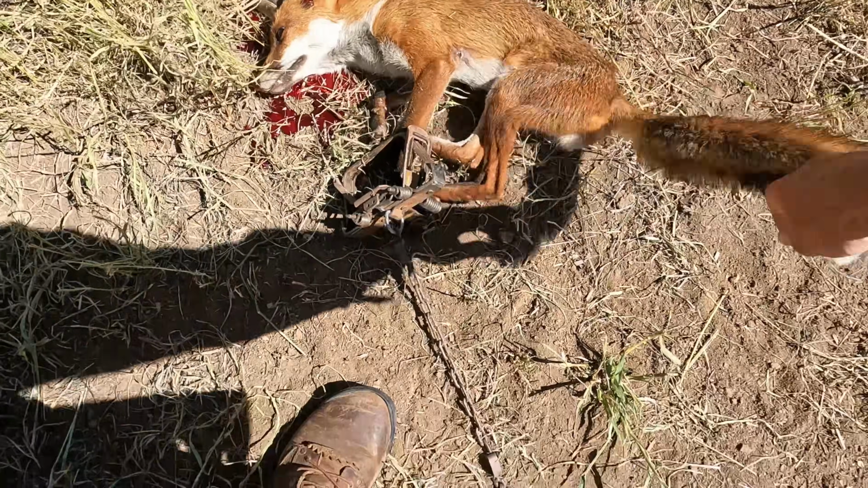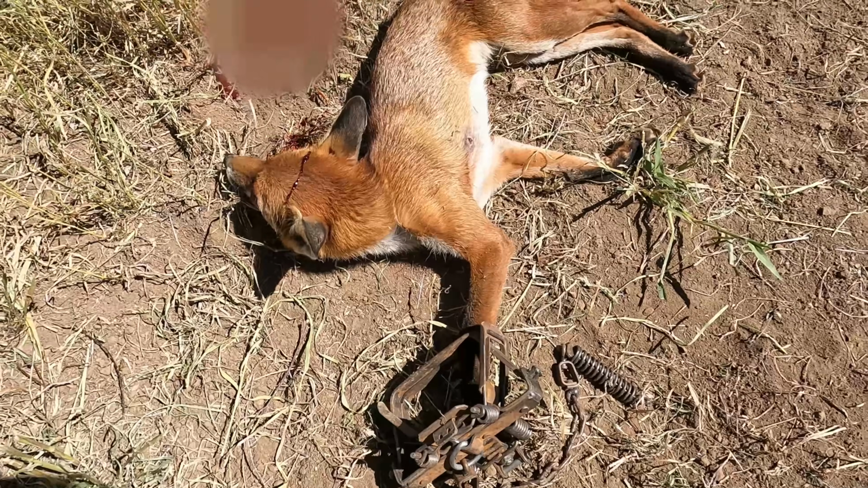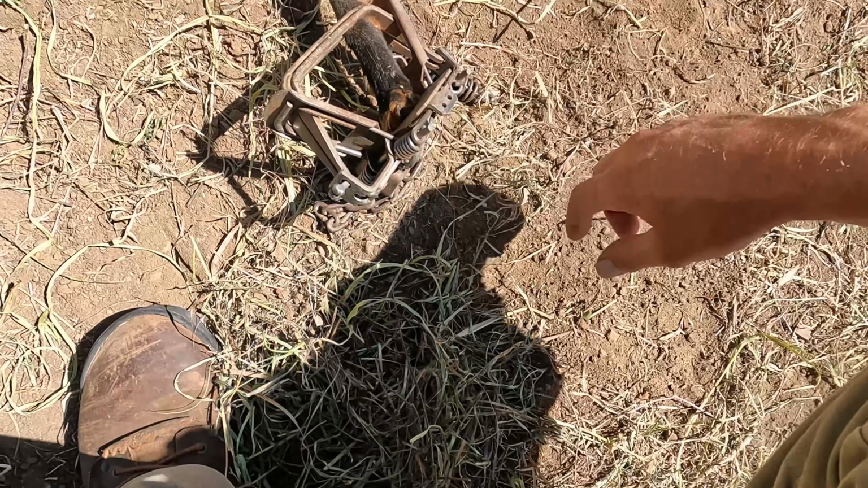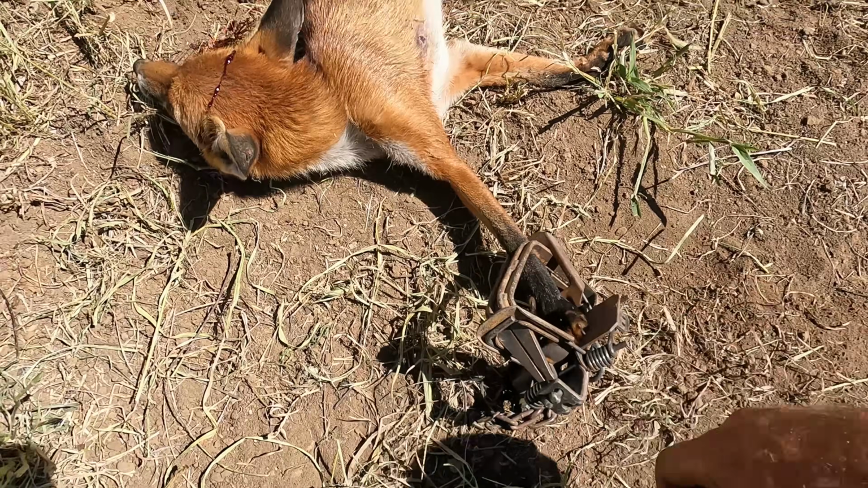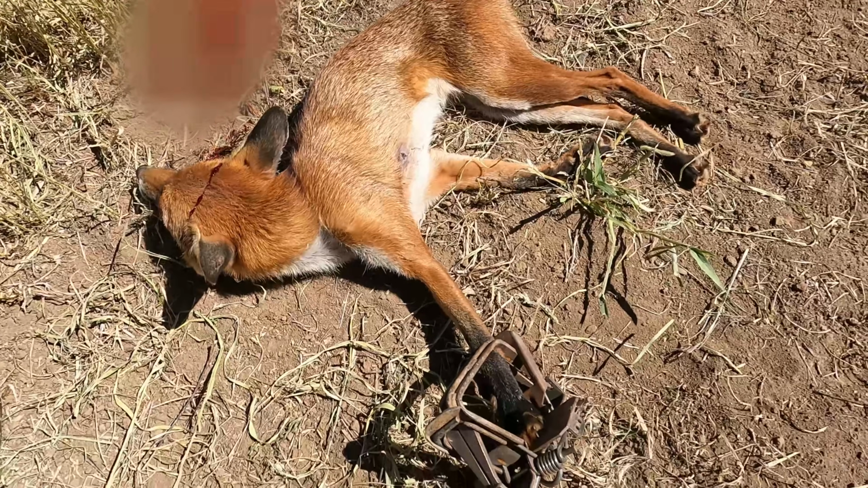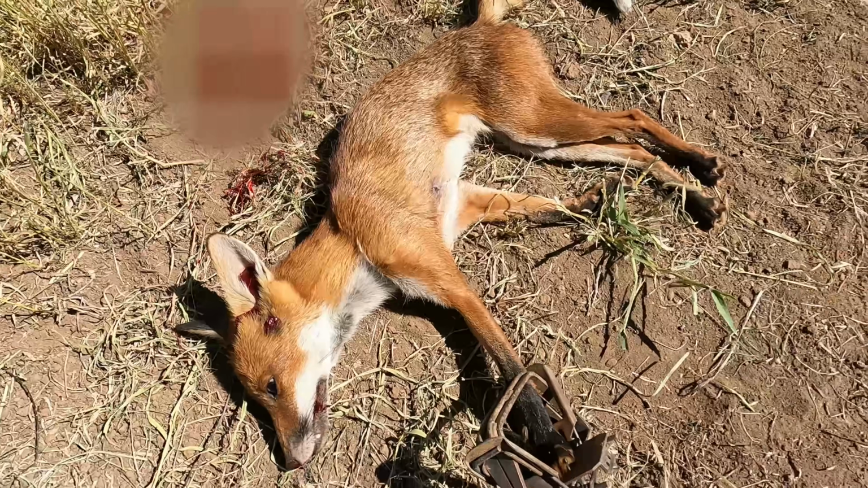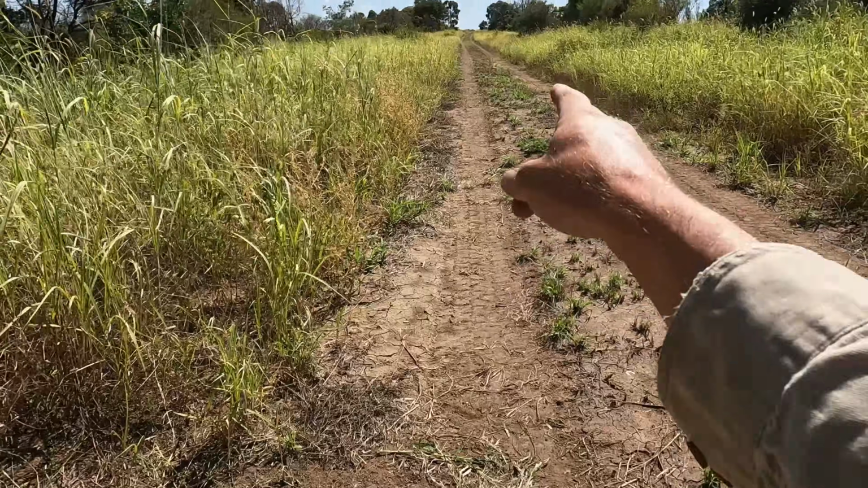Well, it just goes to show there's still some foxes around here. Got a full leg catch on the pan. He's still holding the pan down. That's one of my new traps. Little dog fox. That's good. The dogs have been coming up and down this laneway.